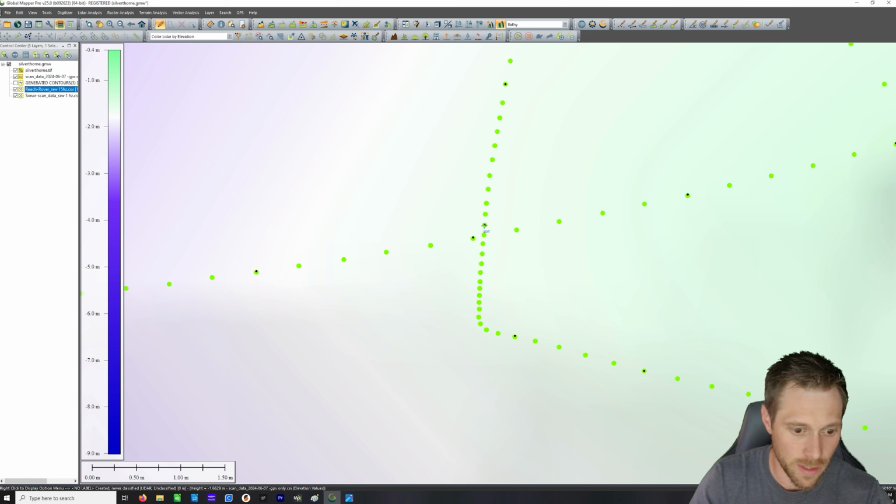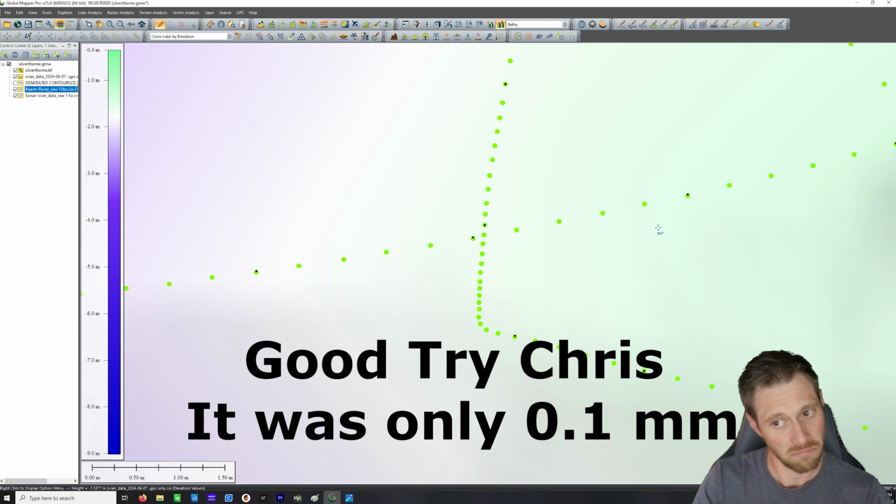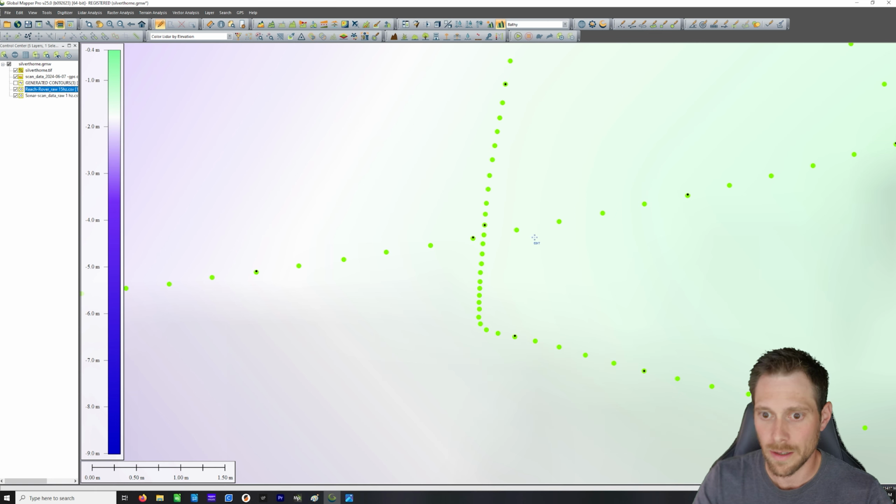So that guy right there is 1.6627 meters deep. And this guy is 1.6628. So we're talking millimeters. That's about a 5 millimeter difference there, right? That's passable by my standards.